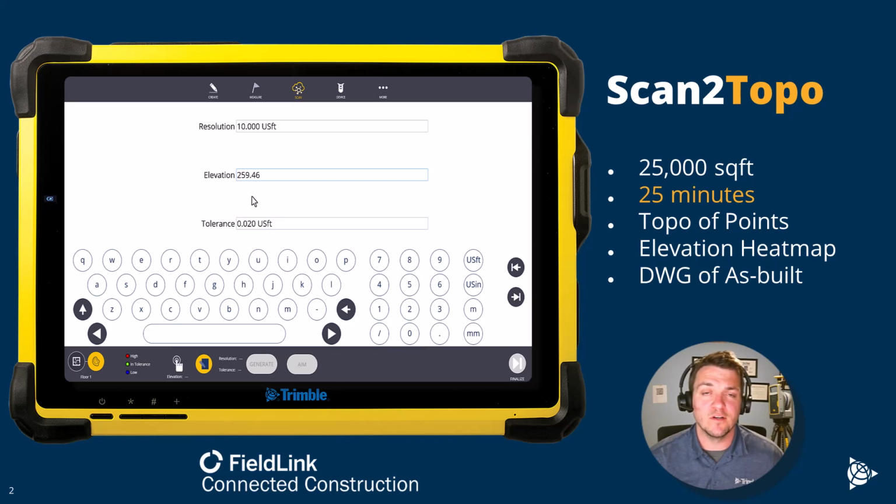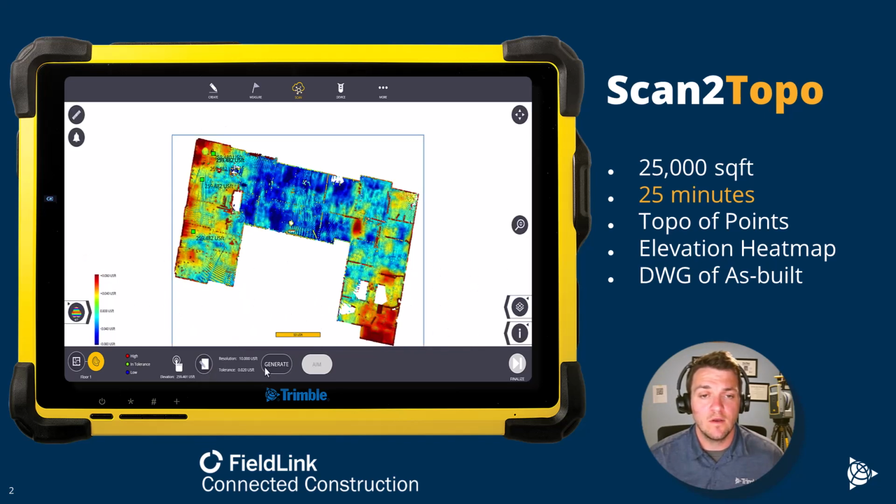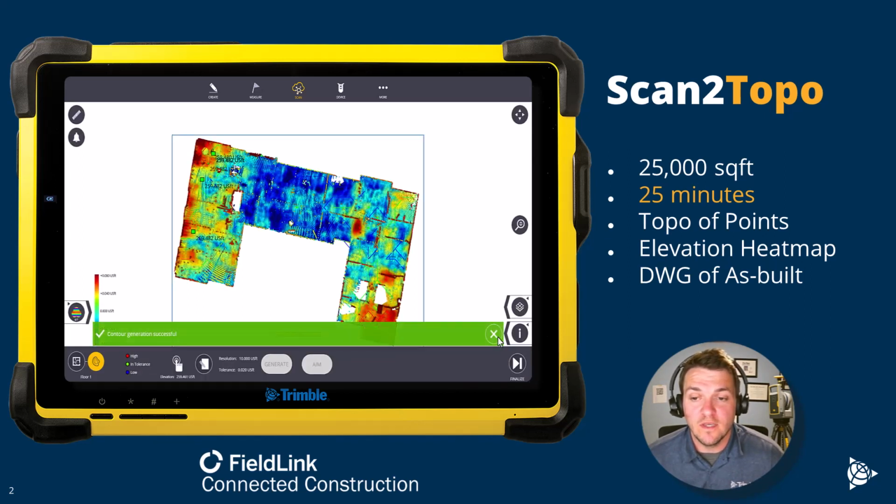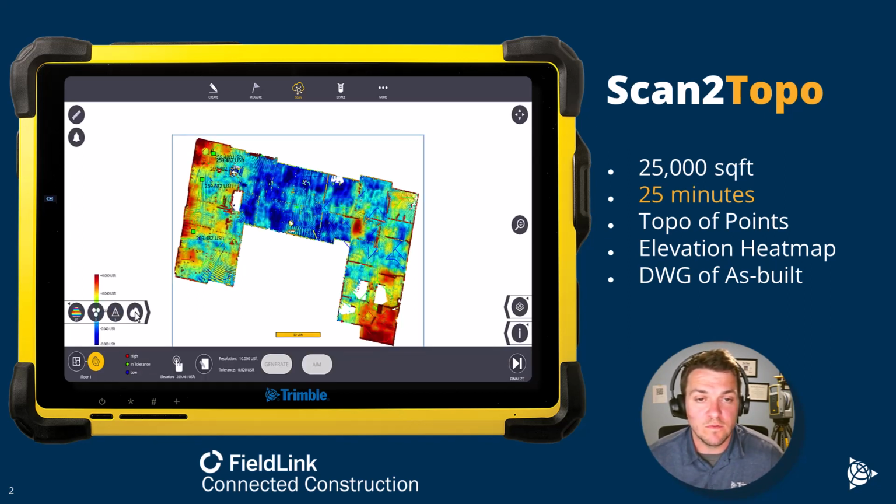I then want to set my tolerance. 0.02 over a foot is about a quarter inch high and low. So anything that is a quarter inch high will be in red. Anything that's a quarter inch low will be in blue. After I start to generate that grid, it's going to make a point every 10 feet, grab the nearest scan point, and assign that its elevation. So very quick topo.